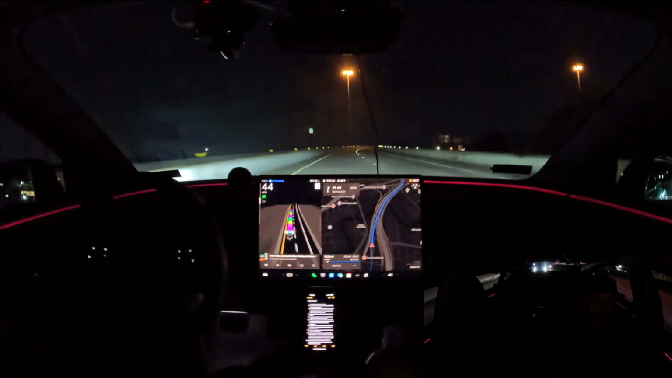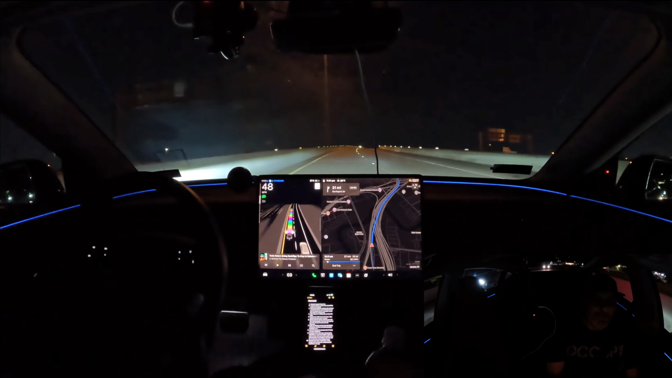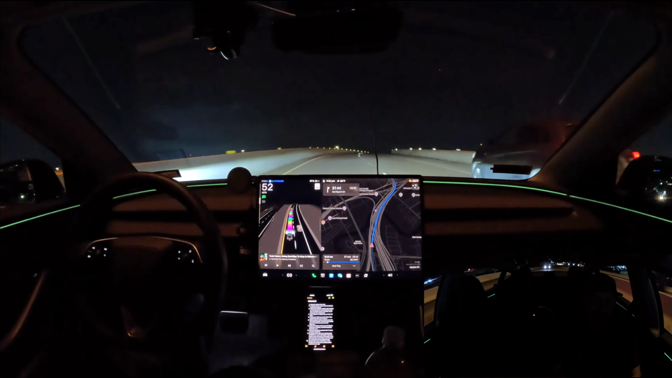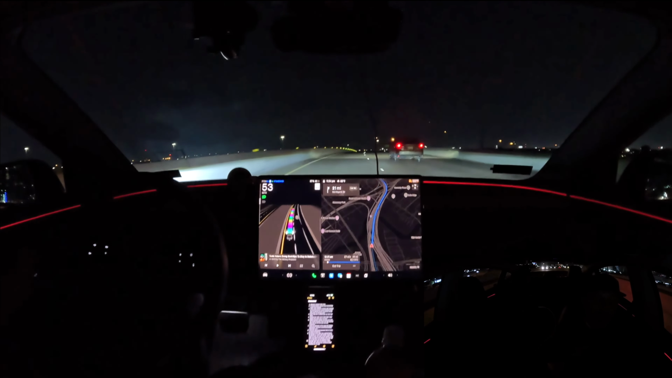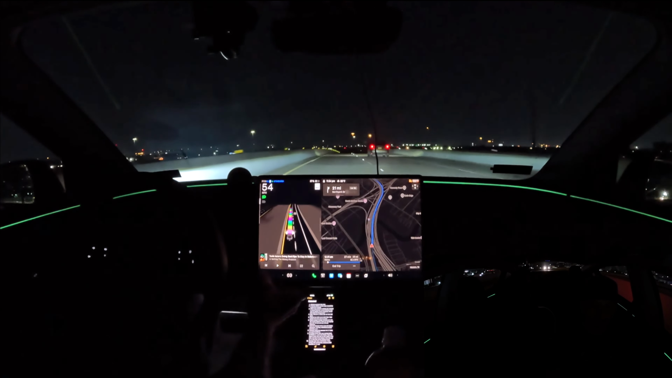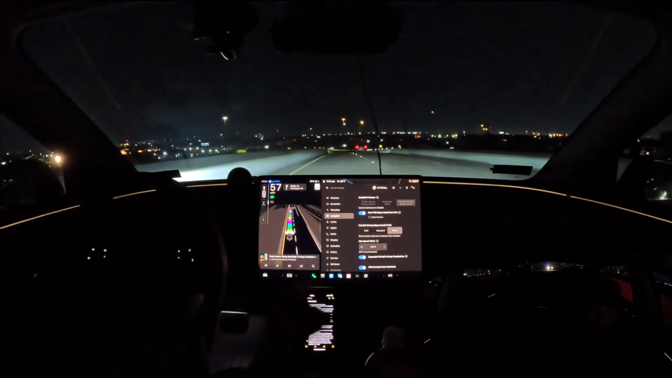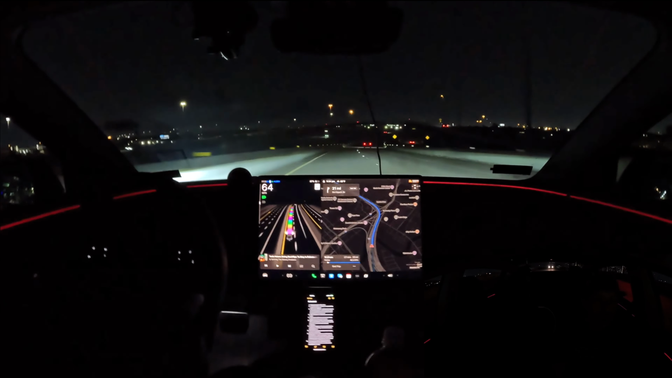All right. And the other thing I'm going to do here is I've kept it on standard mode pretty much all through the night for Uber passengers. I'm going to go ahead and put it on hurry mode, since I'm by myself.